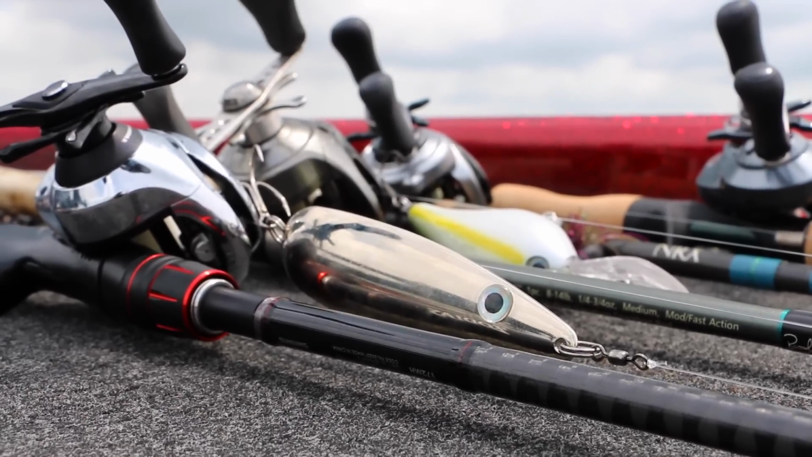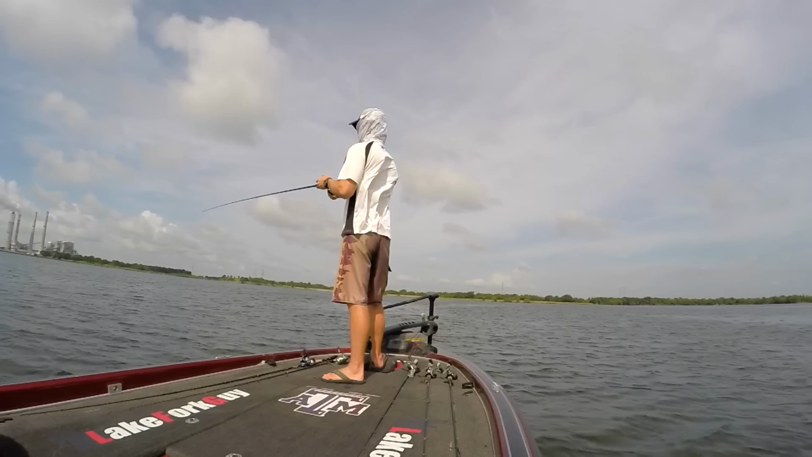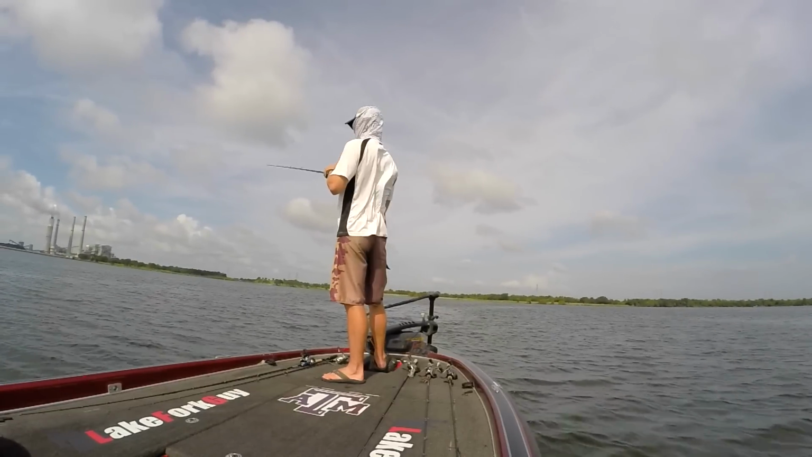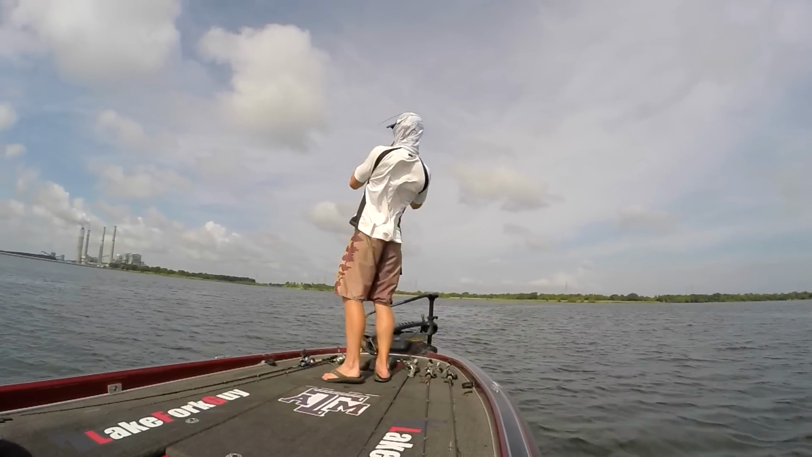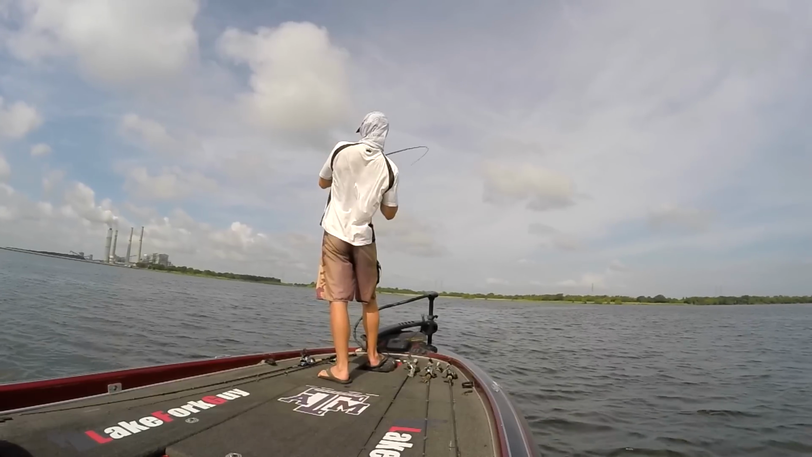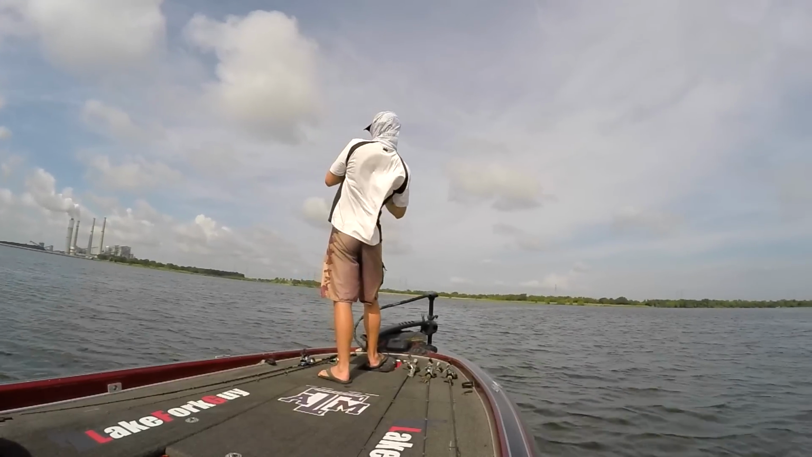This thing's got two sides to it. So it's a point, I've been fishing one side. There he is, got him. I just got one of those fish I saw on the graph. Feels like a decent one.